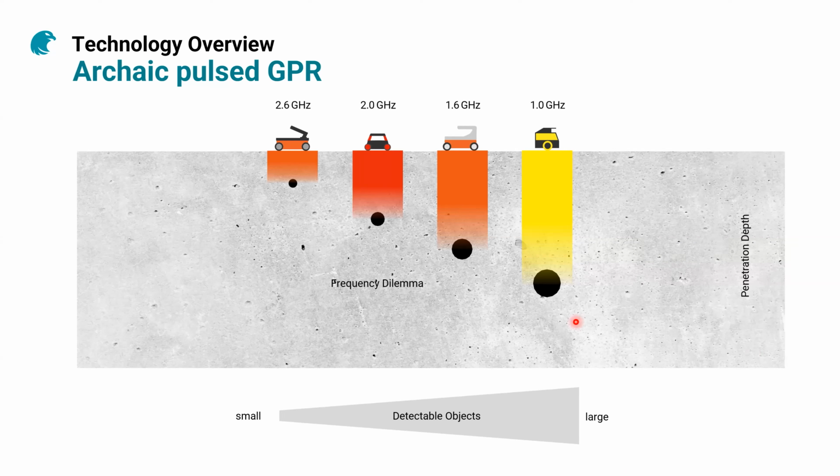You can penetrate deeper, but the object that you are seeing has to be a bit larger compared to the other ones. And the horizontal resolution, that means the resolution that you are seeing things in the horizontal way, is worse as you are lowering the frequency. On the other hand, when you increase the frequency, you get better resolution, but your depth penetration is limited. So a customer always had to choose between resolution and depth penetration.